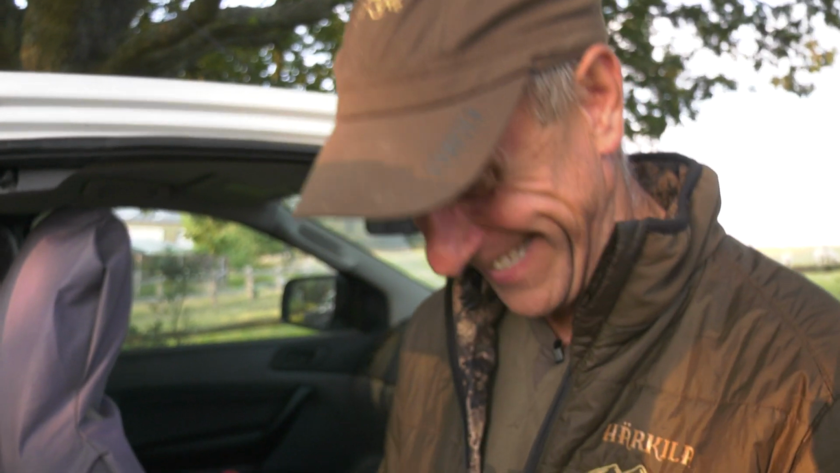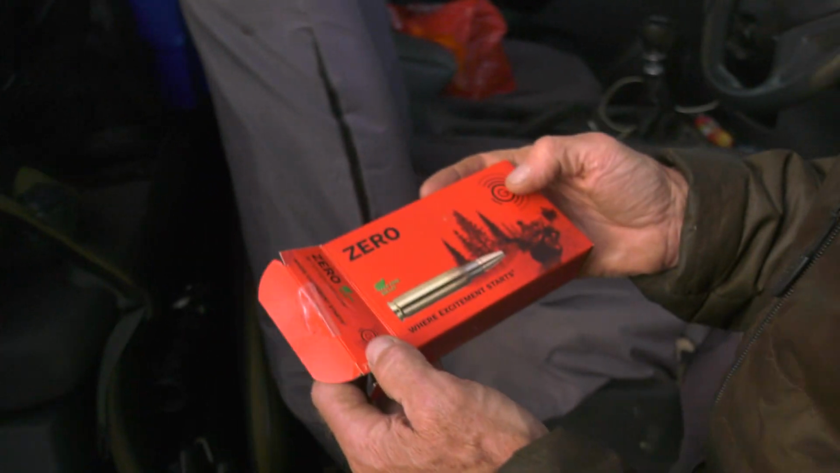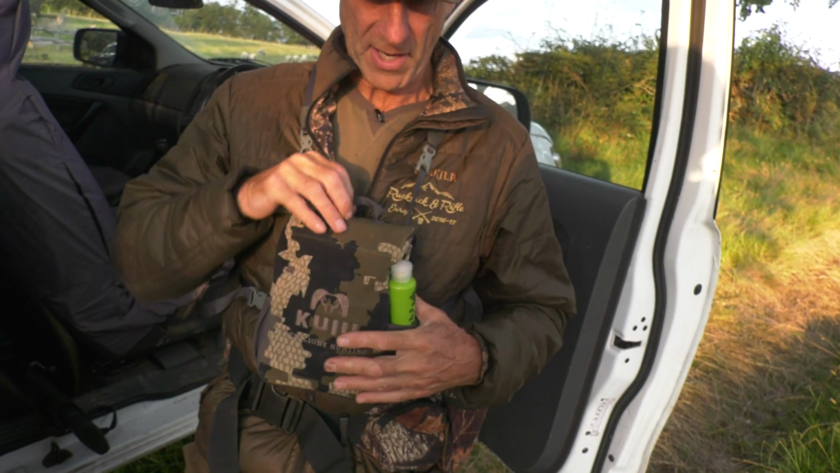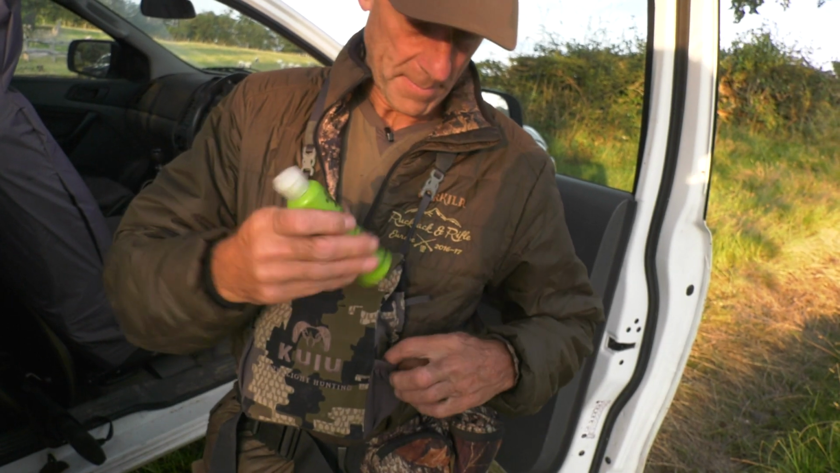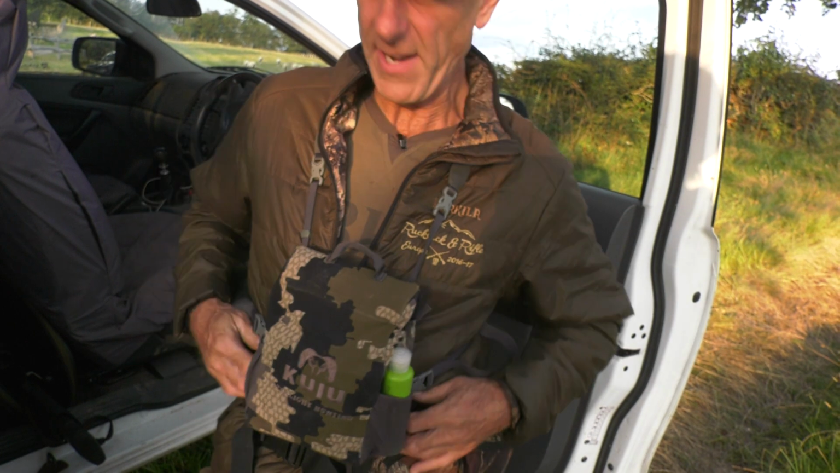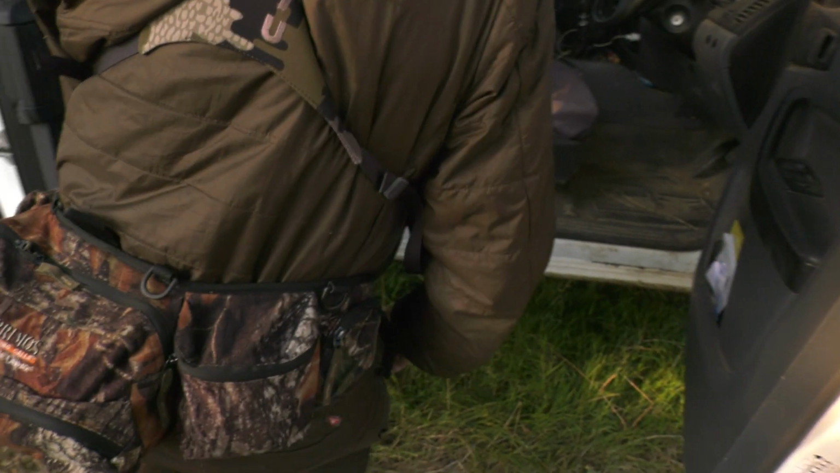This is the QE binocular holder. I just find it very, very good. I tighten it up around my chest, and even though I'm crawling on my chest, it holds everything there. It's just one of those things I favour at the moment. Got a bit of dust here to check the wind, so a bolt-on bit there as well. It's just a bit of kit we use. With your fanny packs as well. Oh yeah, we got the whole works here.